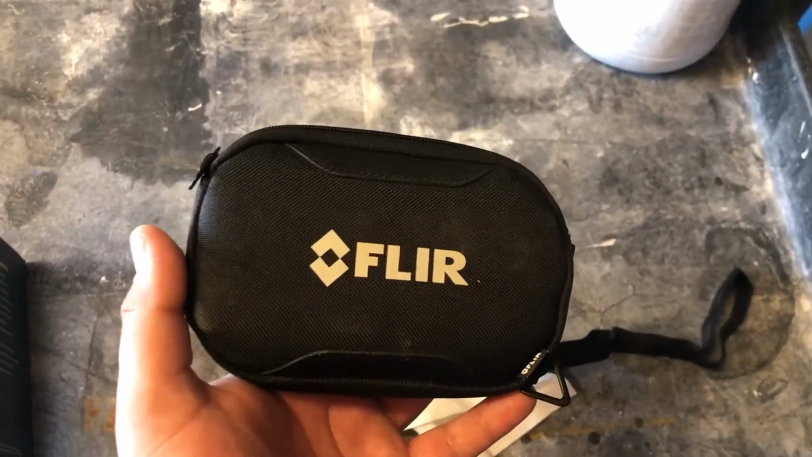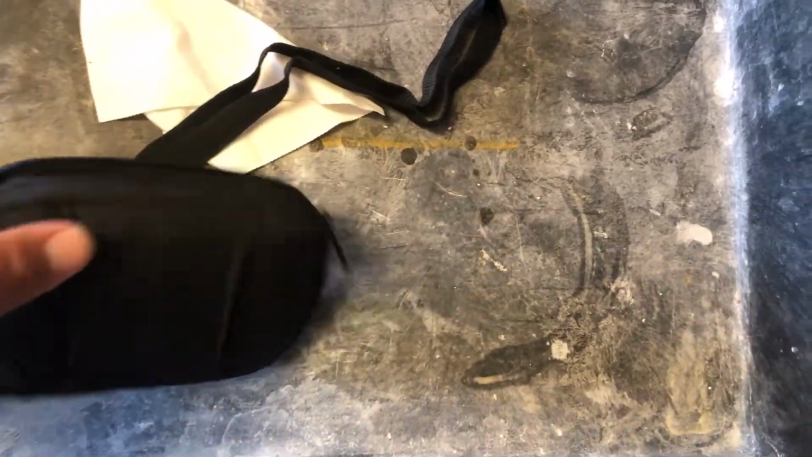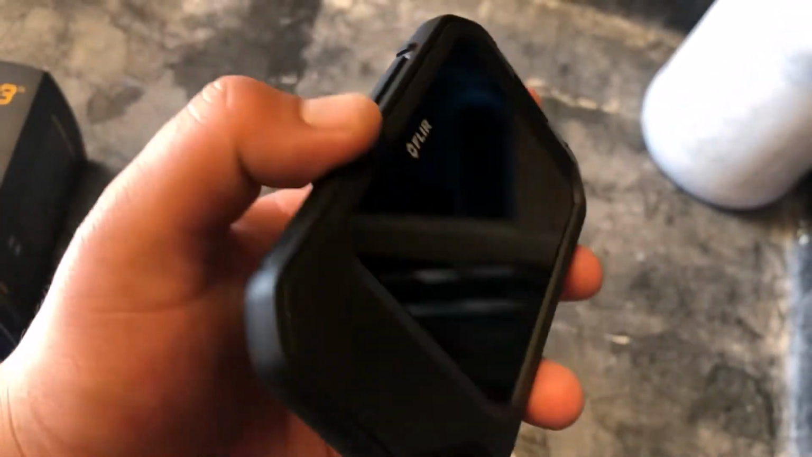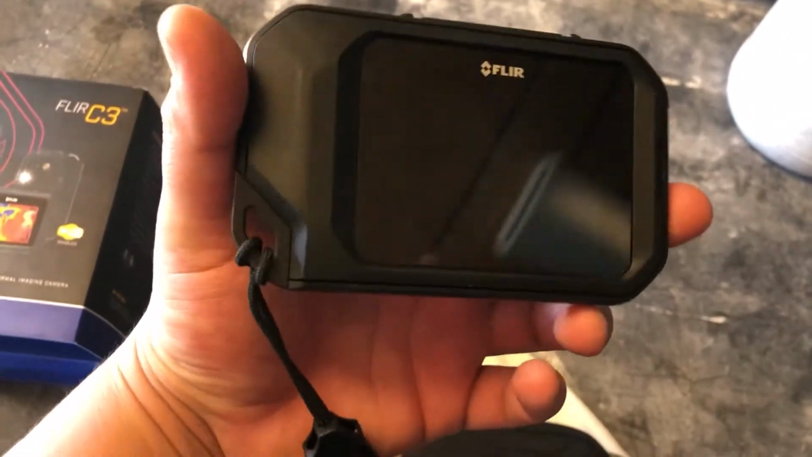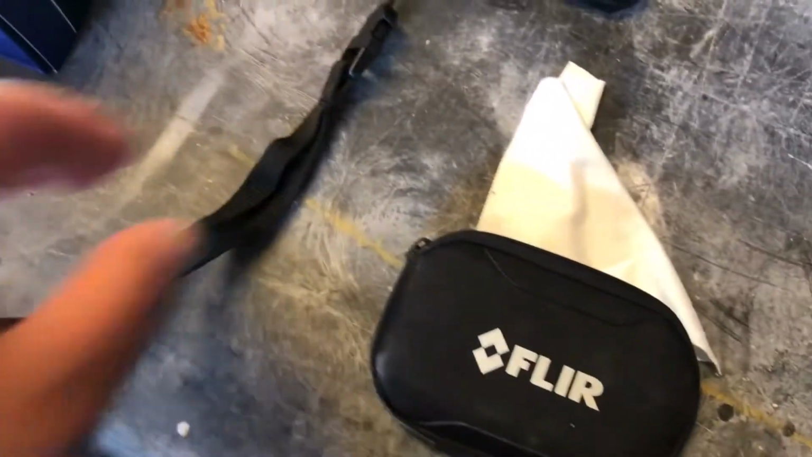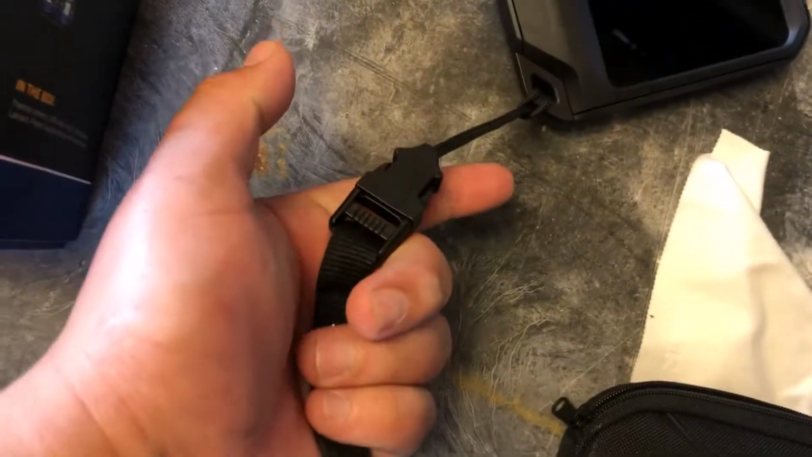So it comes with this nice soft case. You can even wear it on your belt if you'd like. Now when you pull the camera out, you see it's very heavy duty, solid rubber. I'm sure it's shock proof. It also comes with this lanyard, so you can wear it around your neck while you're using it. And that is also detachable right here.